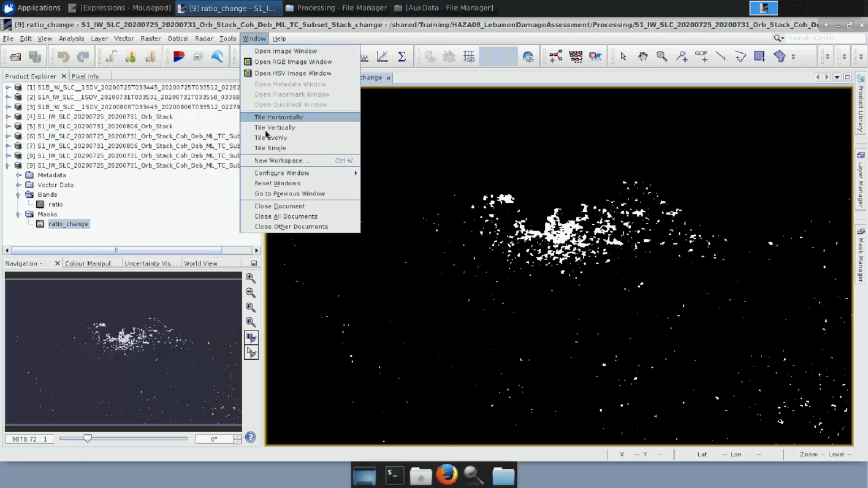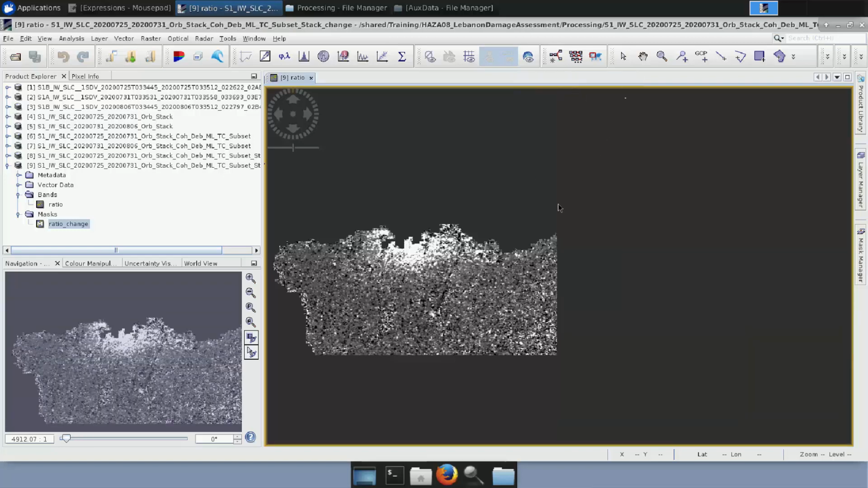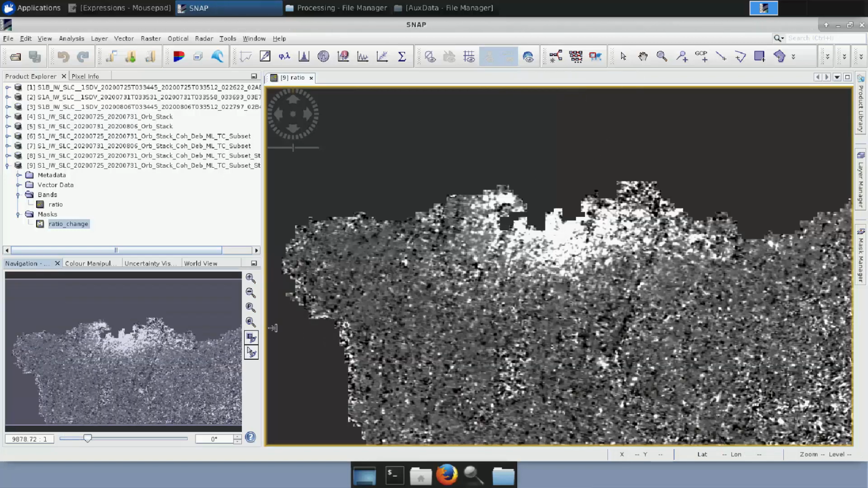I will tile them again. So this is what we see. On the left we have the ratio, and on the right we have the ratio change. This is the final result. But can we make it a bit more clear to understand better what is happening? Let's do that. Let me close the ratio change and focus only here in this one.